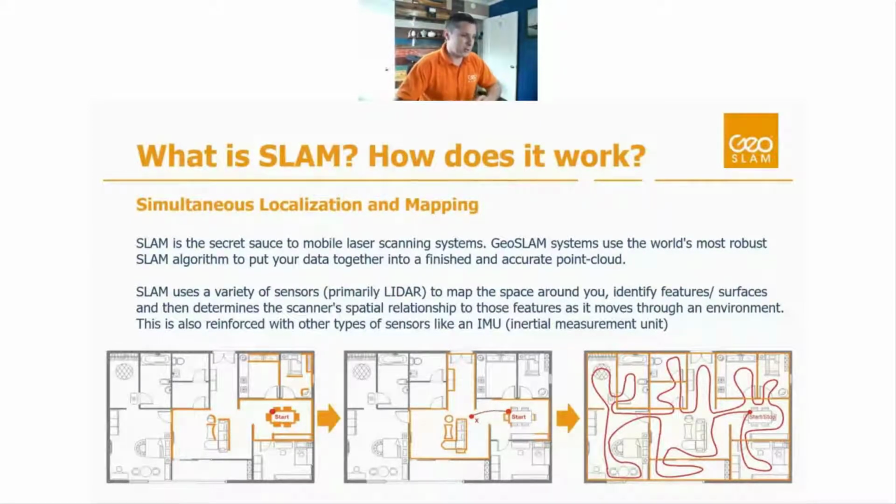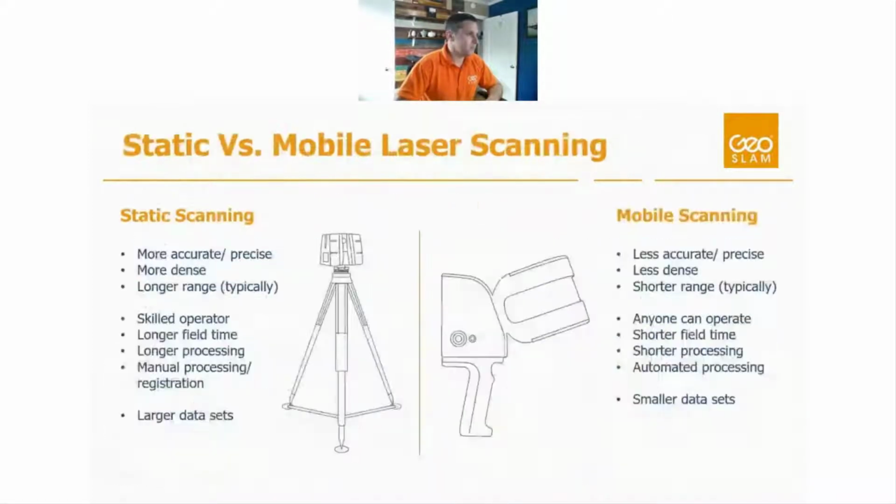Now, we also reinforce that with other sensors like an IMU, which is an inertial measurement unit. It's basically reinforcing what we're capturing with the LiDAR sensor. And other mobile scanners might use other types of instruments as well to reinforce the SLAM that's being run on the LiDAR data.